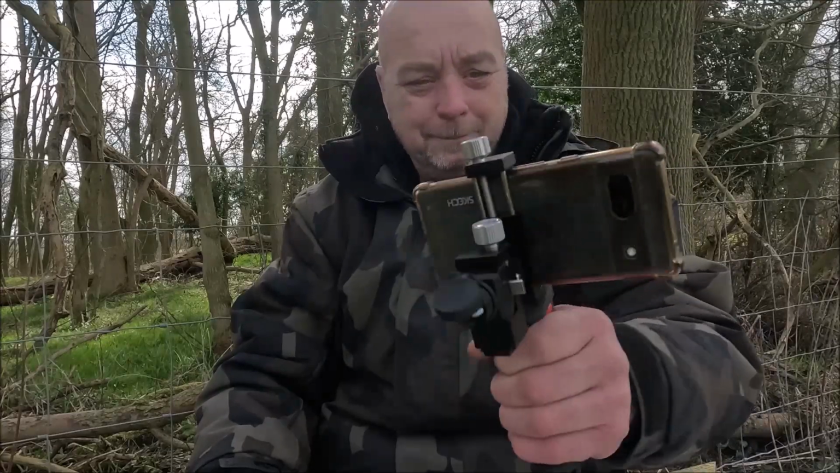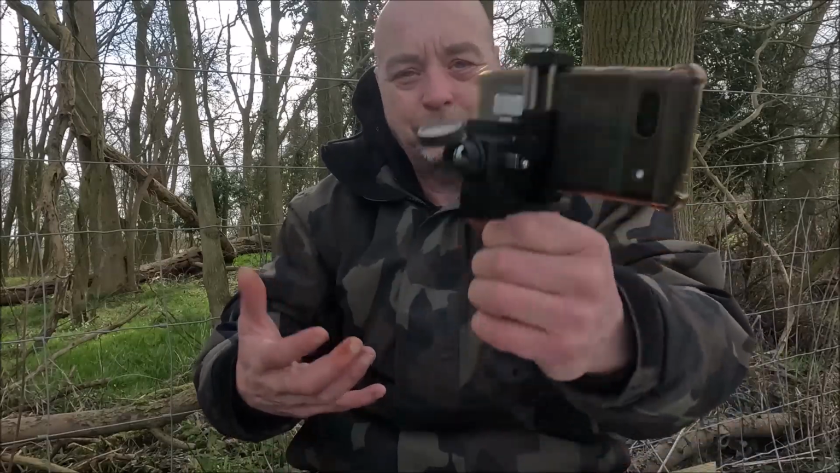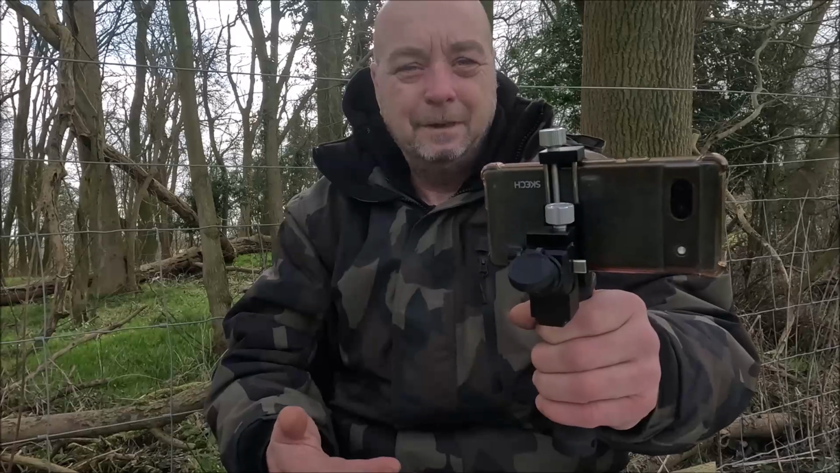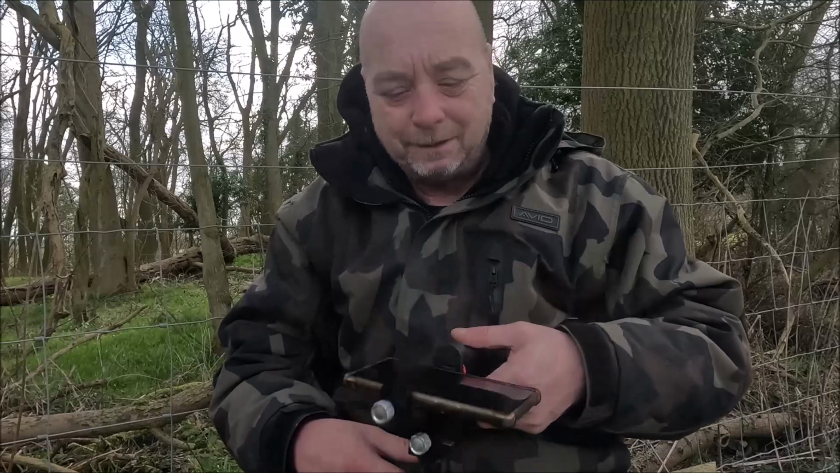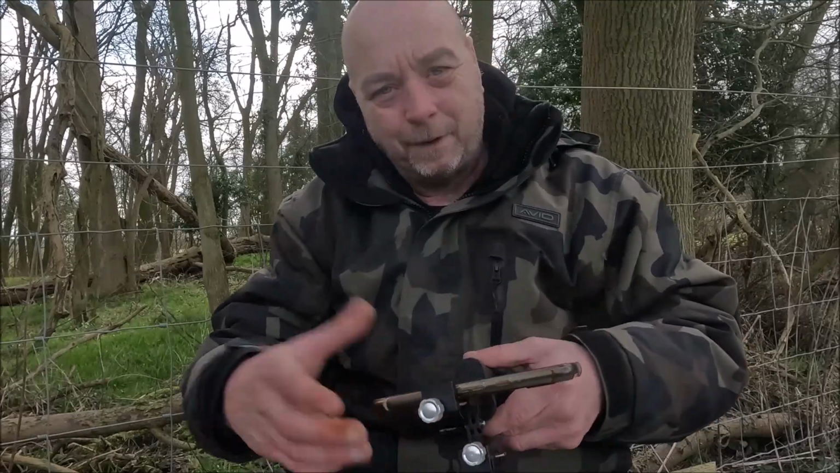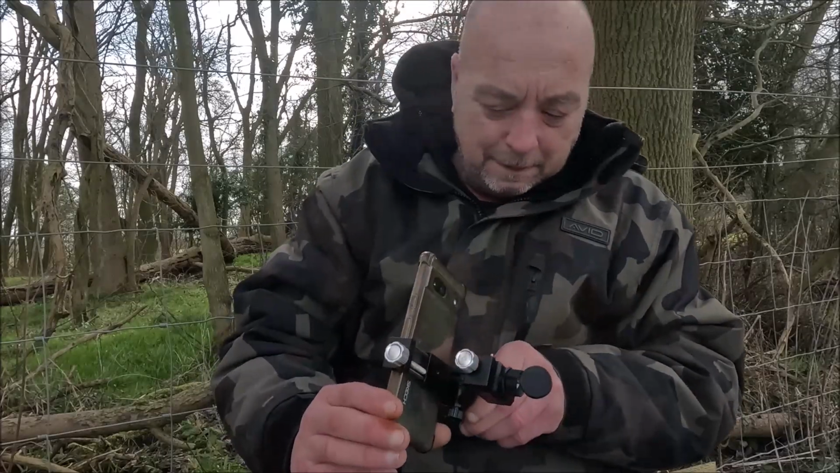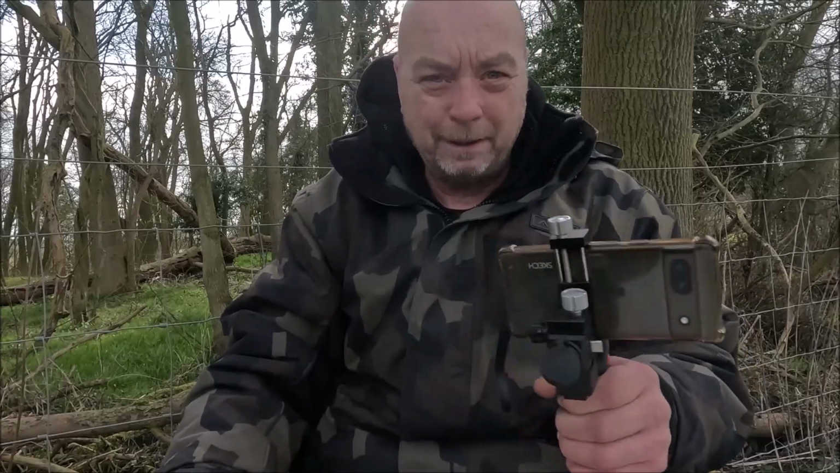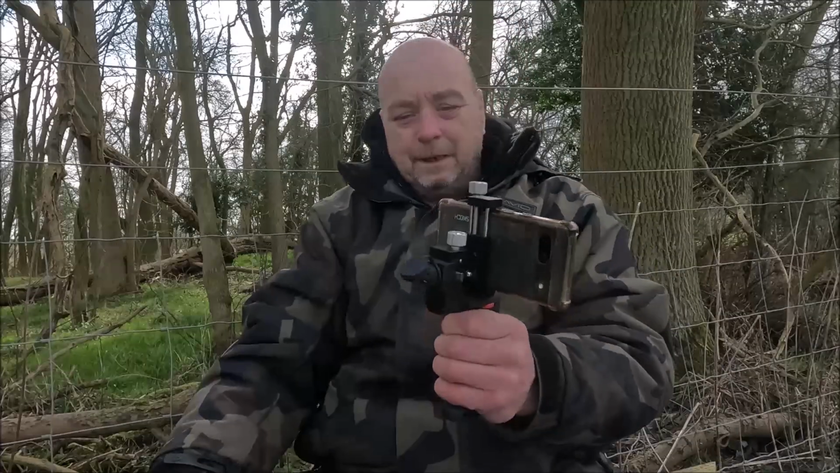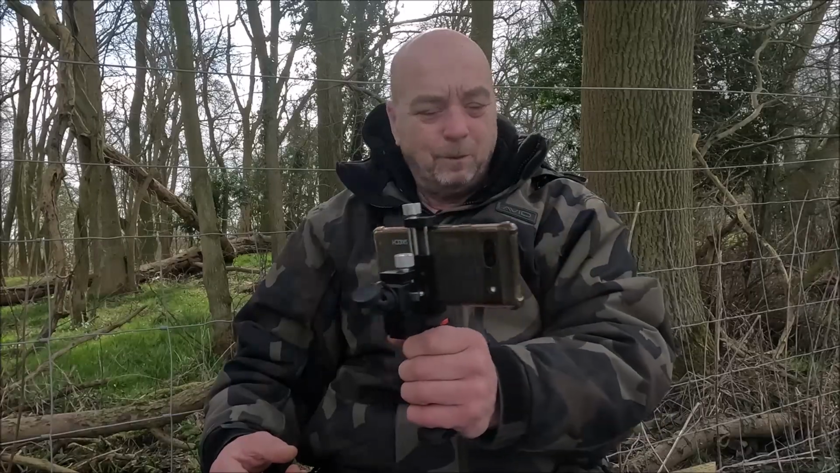But it's a big cumbersome unit like that. There's not much you can do with it. If you're going to take a shot with your gun, you need both hands. Where are you going to put this? It won't go in your pocket. You might be able to get a lanyard and hang it around your neck, but then you risk the chance of your phone slipping off. I mean, they are fairly well tight in there, but I can imagine they'd soon work their way out. So as far as I'm concerned, it's not really any good for while you're on the move, you've got your gun out.